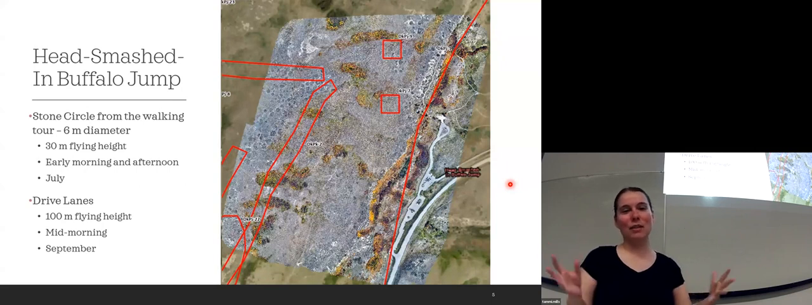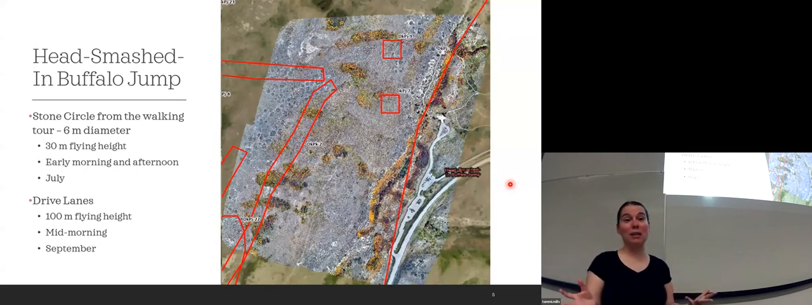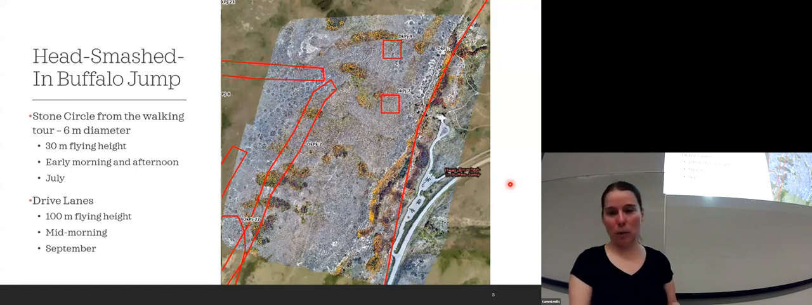So this was the nice orthomosaic. You can see the satellite imaging is in the background, and it's got a lot more detail, but it's just not enough to see really anything that's going on.